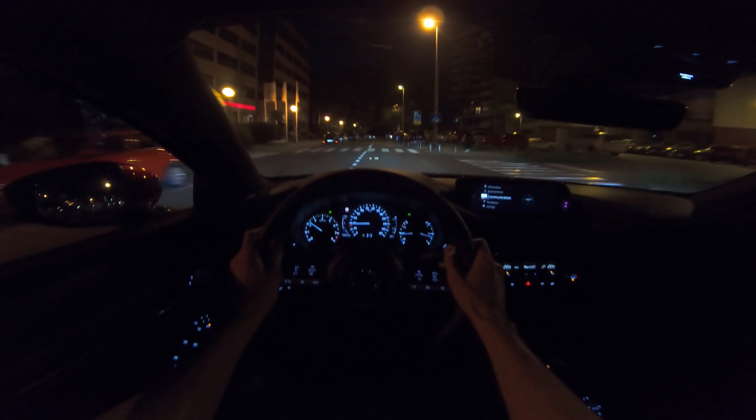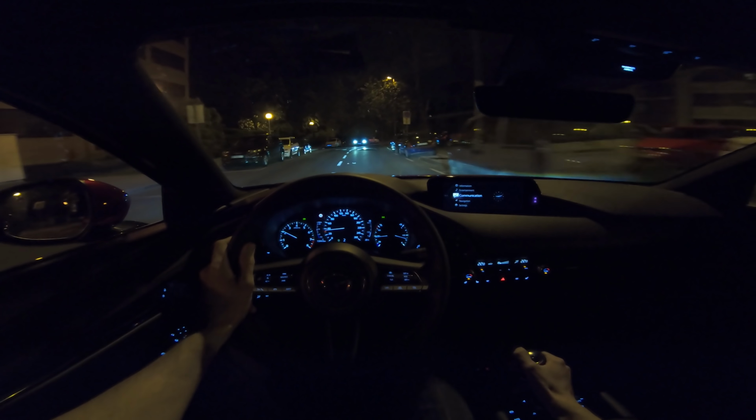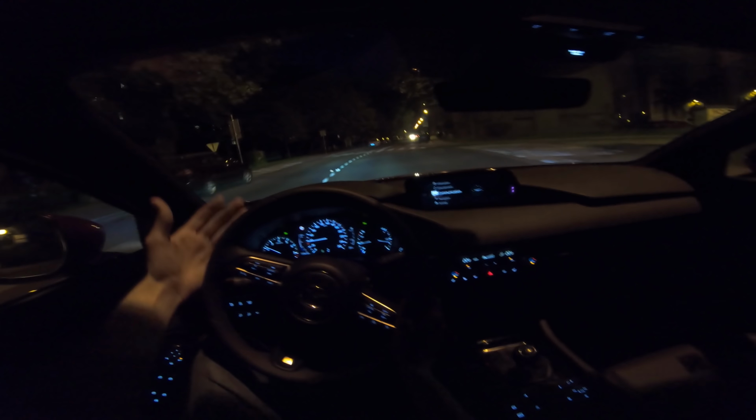Yes, I'm on automatic lights. Now the lights, as you can see how bright the illumination is, the lane is white. It's actually freshly painted, maybe a month ago. And now the suspension on the speed bumps, it's soft, but you can still feel a lot of bumps because the car is sitting on 18-inch alloy wheels. So, you know, there's that.